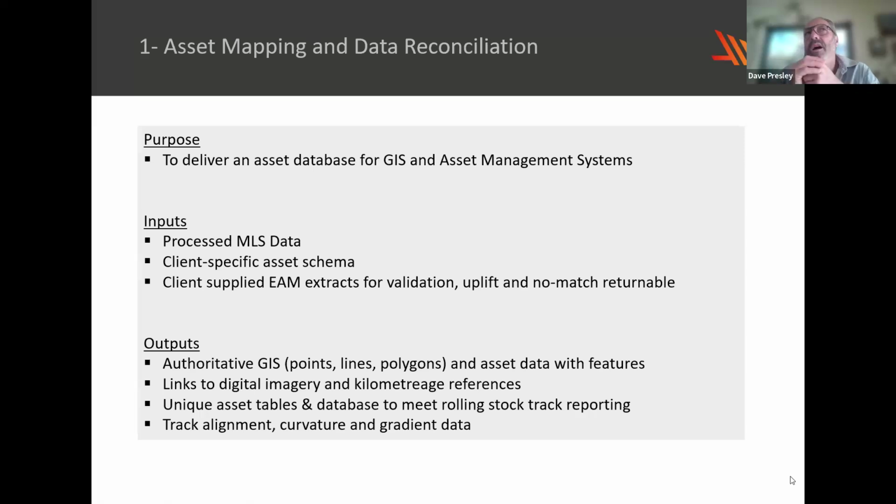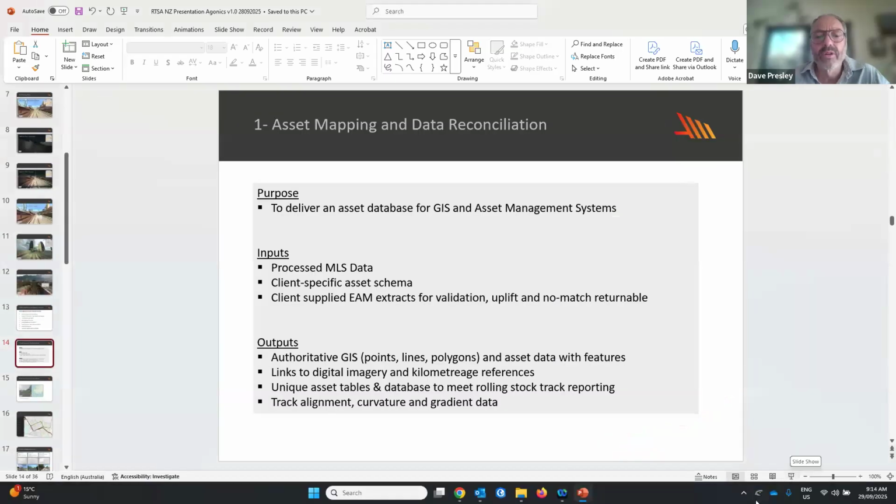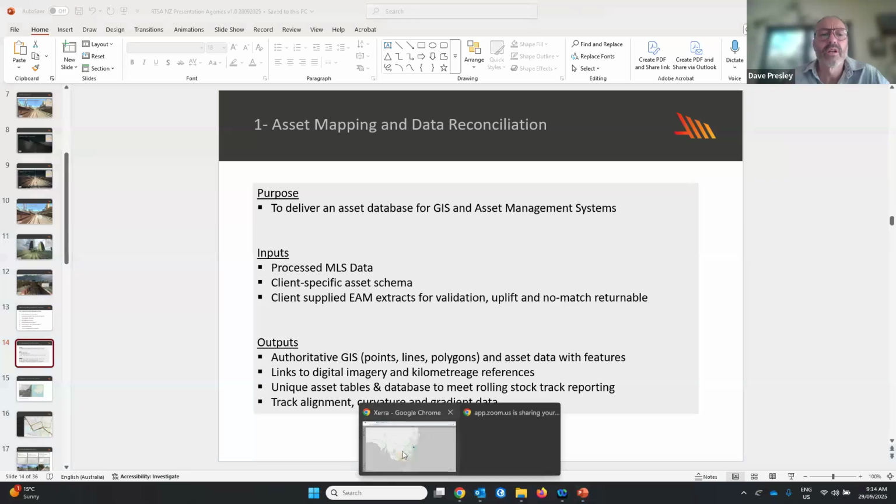And then to help uplift the asset management system, an extract can be taken of the existing customer's asset system, shoehorned into the point cloud so that very quickly you can do a differencing exercise and then output an authoritative asset database and GIS database of the track infrastructure as it was at the time of the survey. I'll try and illustrate some of this now by switching.